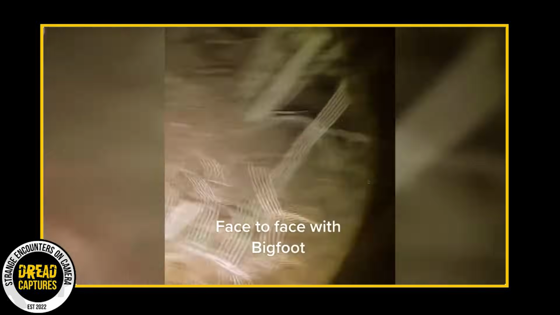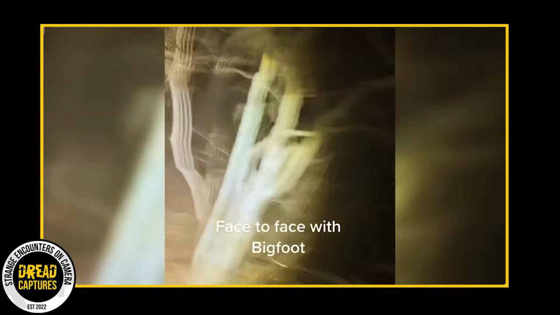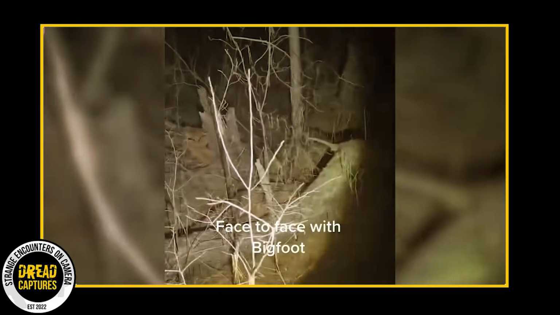But of course, not everyone was convinced. Skeptics were quick to point out that the glowing eyes could easily be a trick of the light, or perhaps just a nocturnal animal like a raccoon. As for the hollow ground, they explained that it might simply be the result of damp, sinking soil, not necessarily a footprint of some mysterious creature.